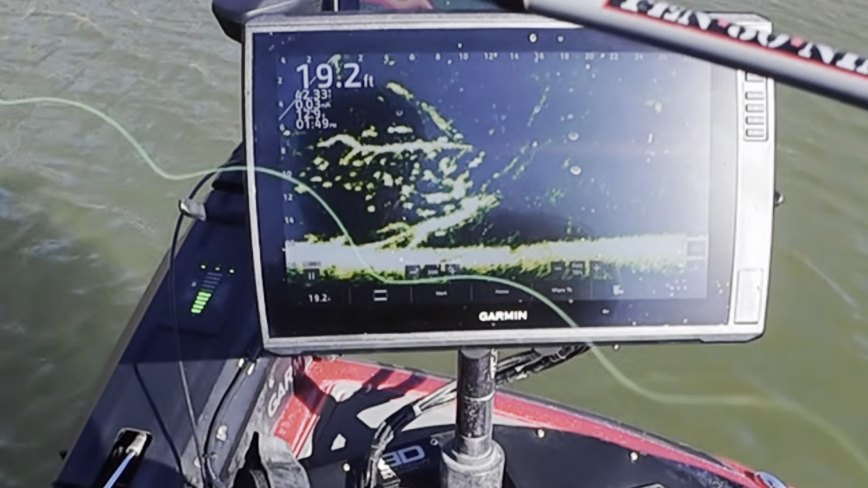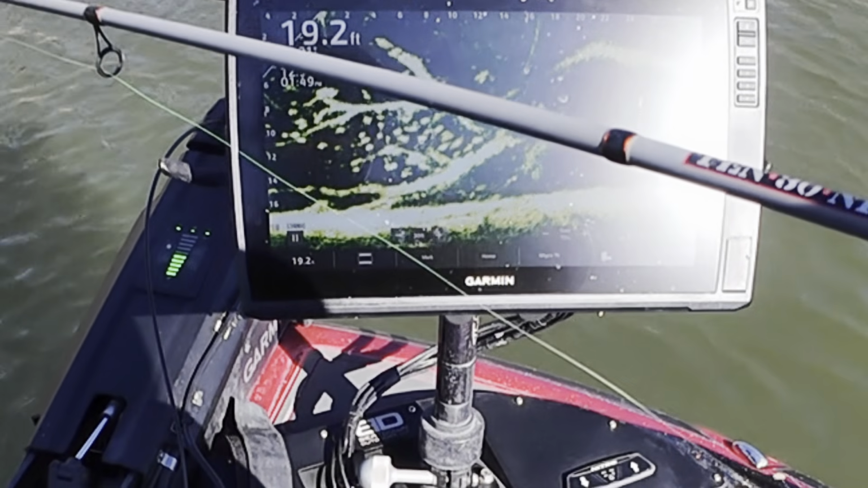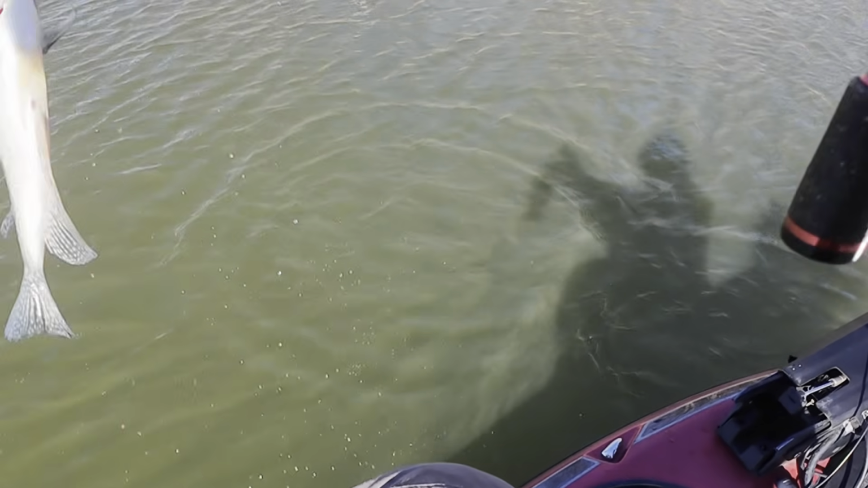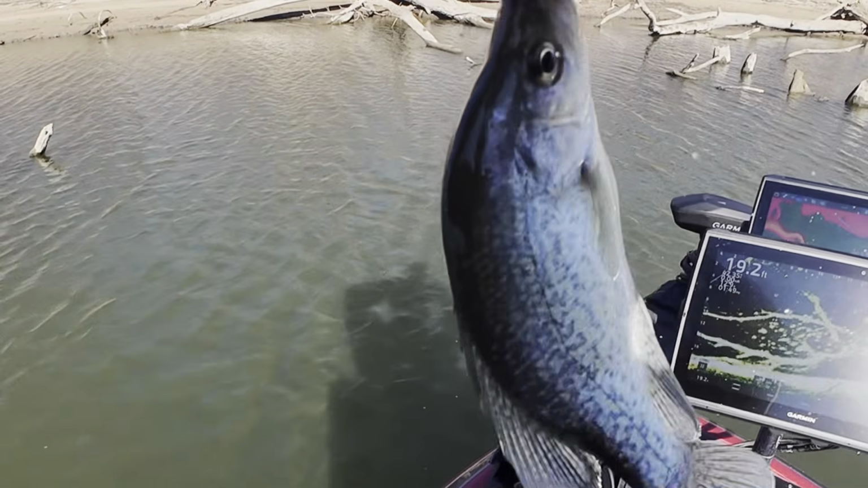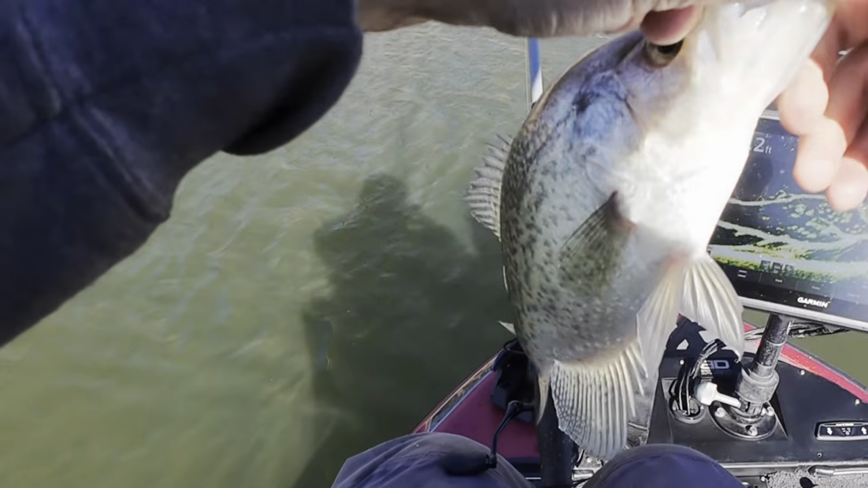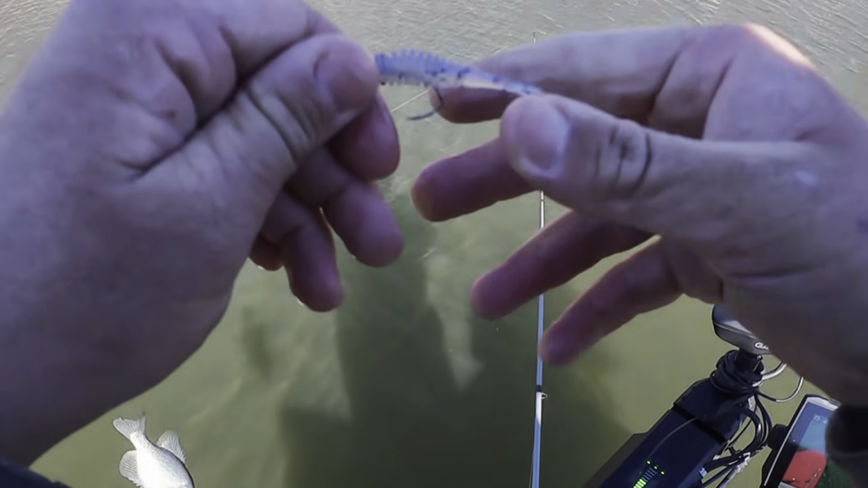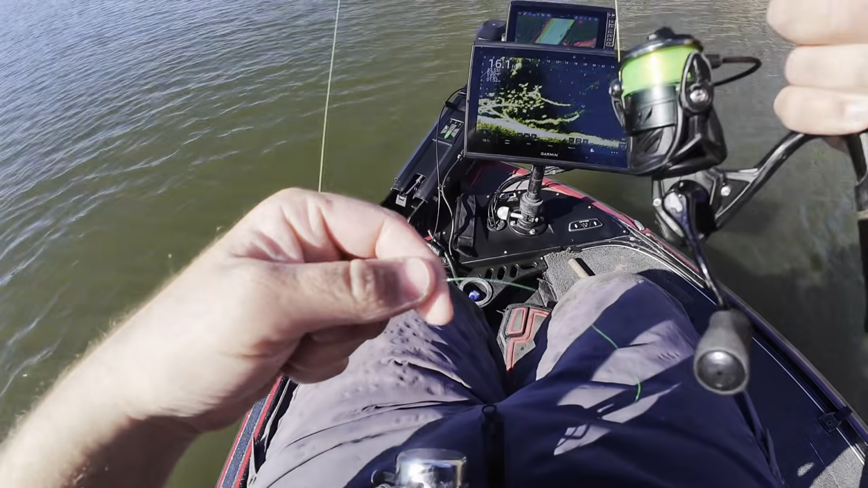They're like right under the boat. I got one's attention. Well, that's not the one I was after, but it's a fish. It's a black. He's definitely over 10 inches, but I am head hunting today. We'll let him get a pass. That's probably a 10 and a half, 11-inch fish. Keeper all day long, but not big enough.